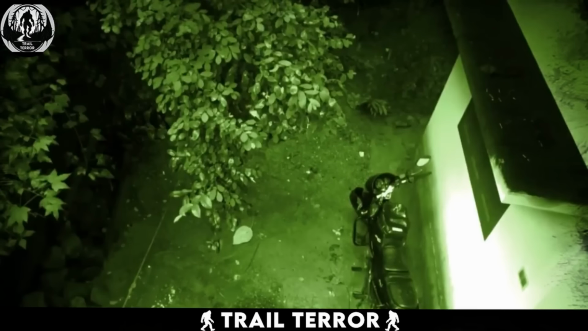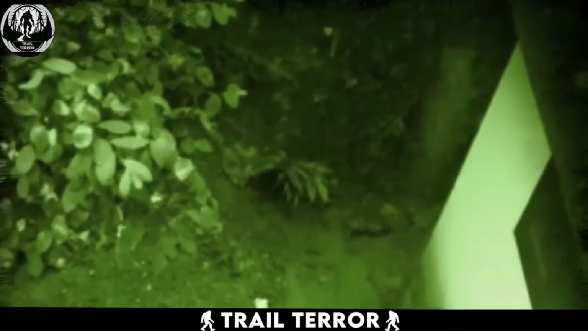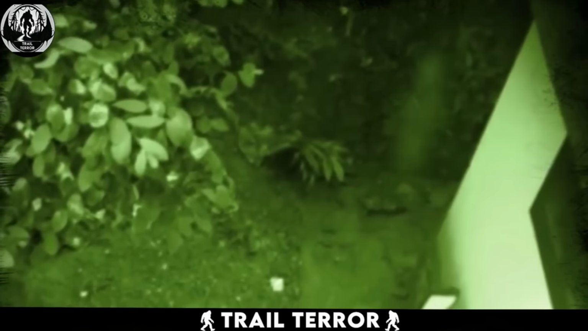At first, it's an ordinary backyard scene. Then, out of nowhere, a shadowy, spectral figure emerges from behind the house. It seems to be taking an aimless stroll. A few steps, a pause, then it turns and vanishes back from whence it came. Let's watch that again. This might not be the most terrifying ghost video ever, but it's undeniably puzzling.